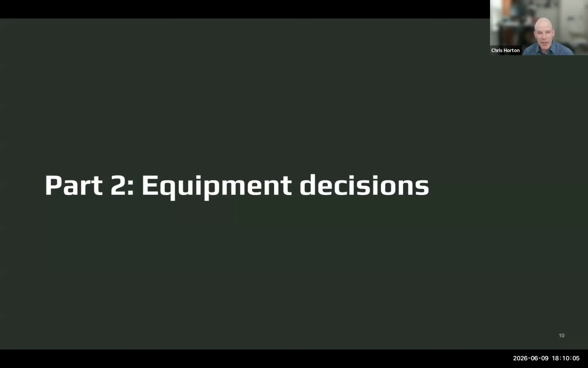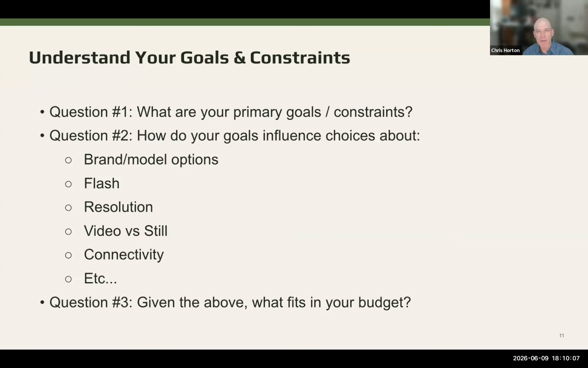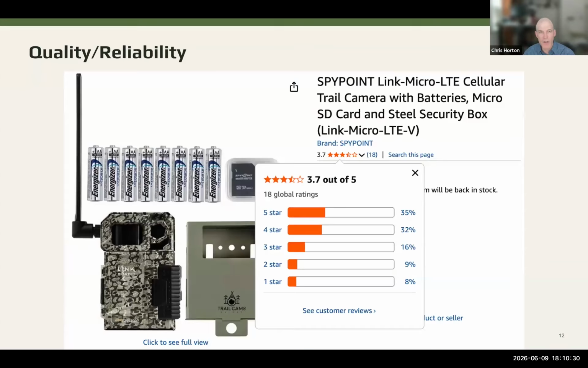So in terms of equipment, I'm going to talk about some of the factors that went in, but in retrospect, I think if I was giving someone advice, I'd say try and figure out why it is that you're wanting cameras first, and then look at the different choices you have, and based on that and what's in your budget, that will help you make the decision. So I'm going to talk through some of these choices, and then I'll talk about how that impacted my decision. So one of the first things is the quality and reliability.